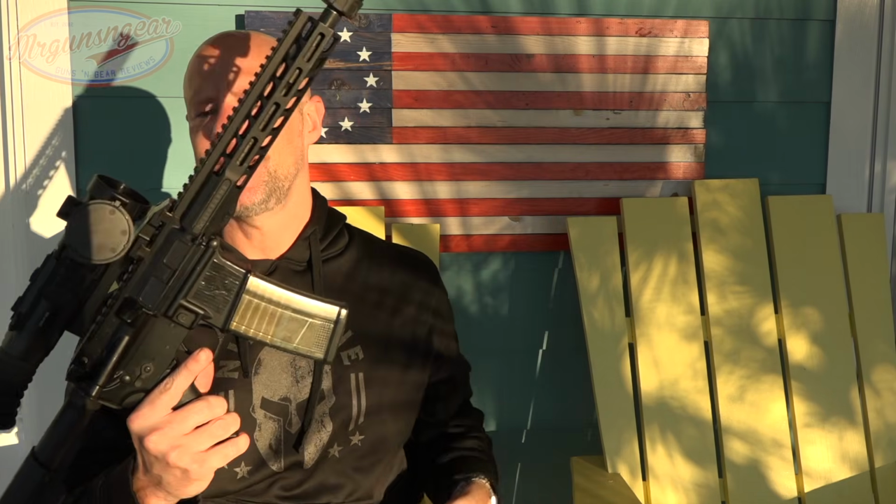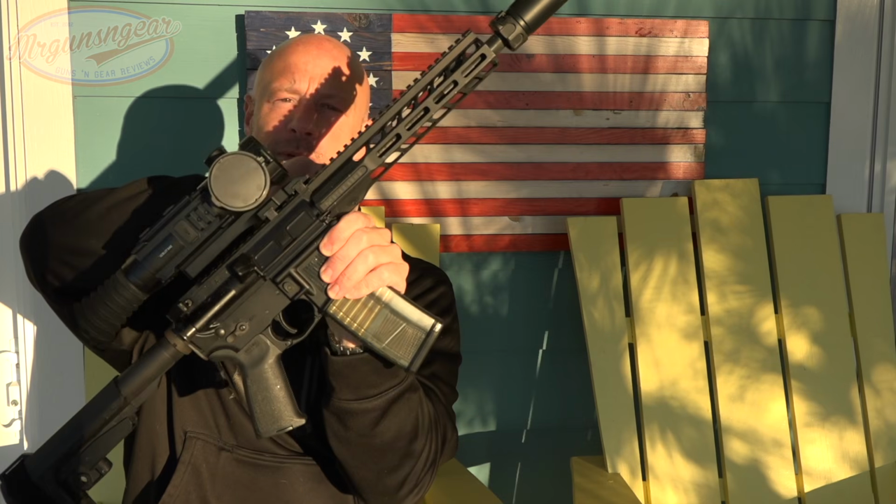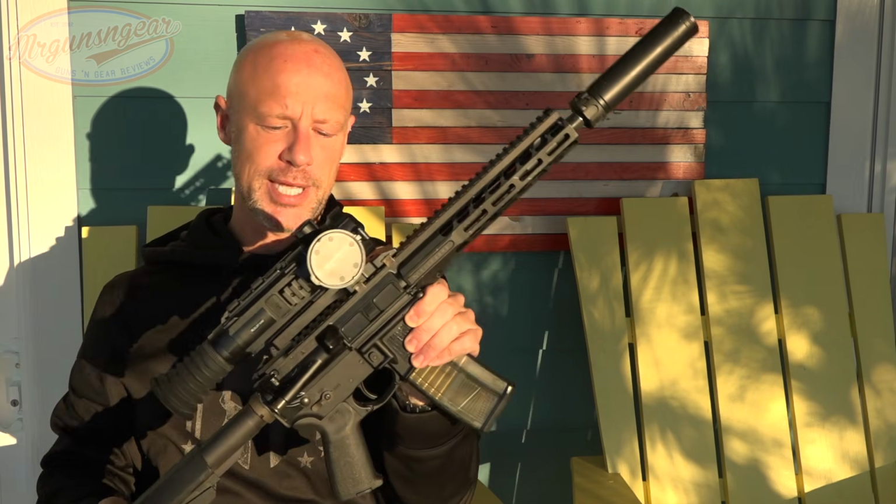Just for those of you who are looking to actually add the data into your gun, I'll throw that out there, a free tip. If you don't know how to enter that in, it's very simple. Basically, you just take the center line of your optic and measure that over the center line of your bore and put that in for calculations.